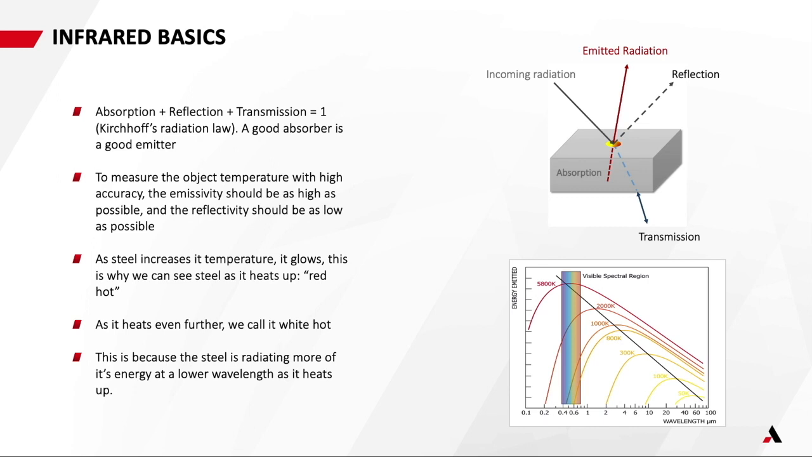And that's important in low temperatures and the sort of objects that we're monitoring with these infrared cameras, because you can have shiny surfaces which are highly reflective, and you can have rough, dark surfaces which are highly absorptive and emissive. So again, as an object heats up, the steel radiates, or the material radiates more of its energy at lower wavelengths.